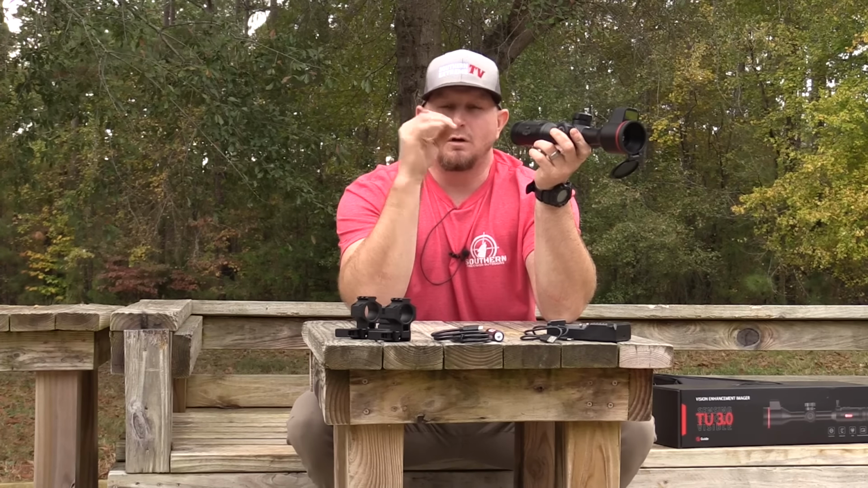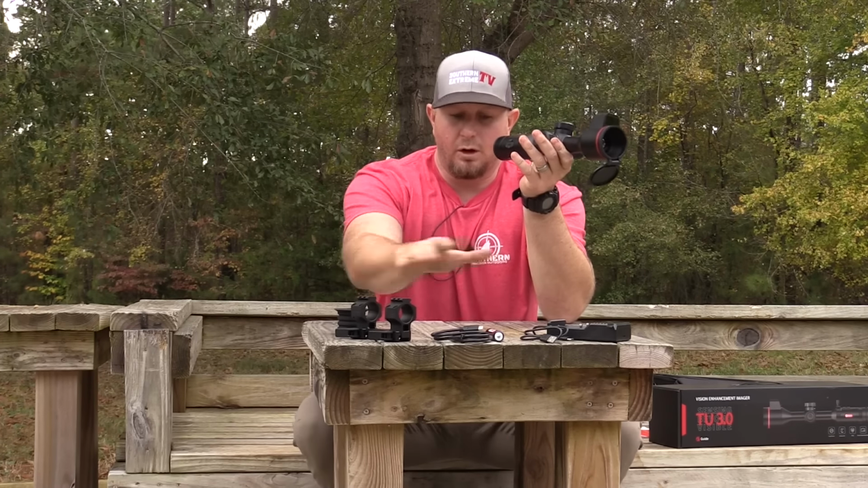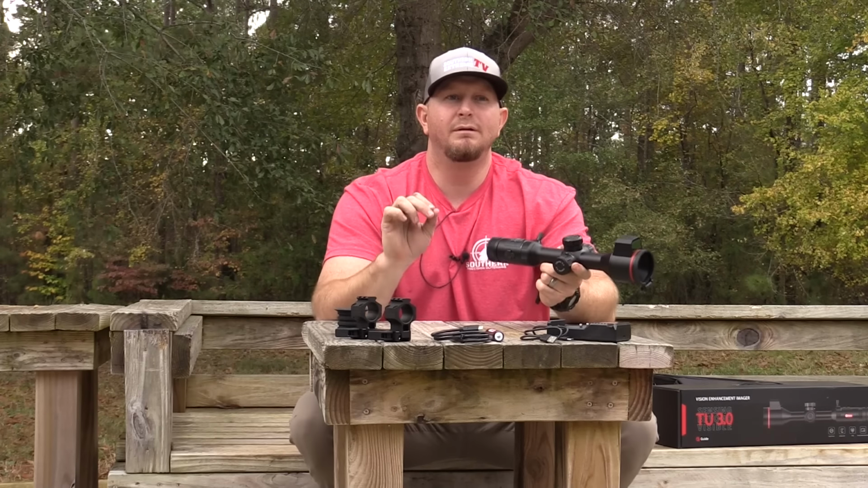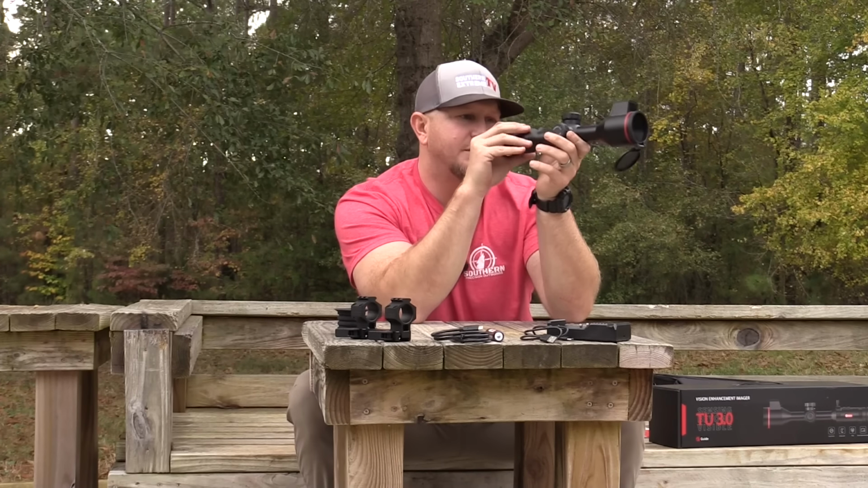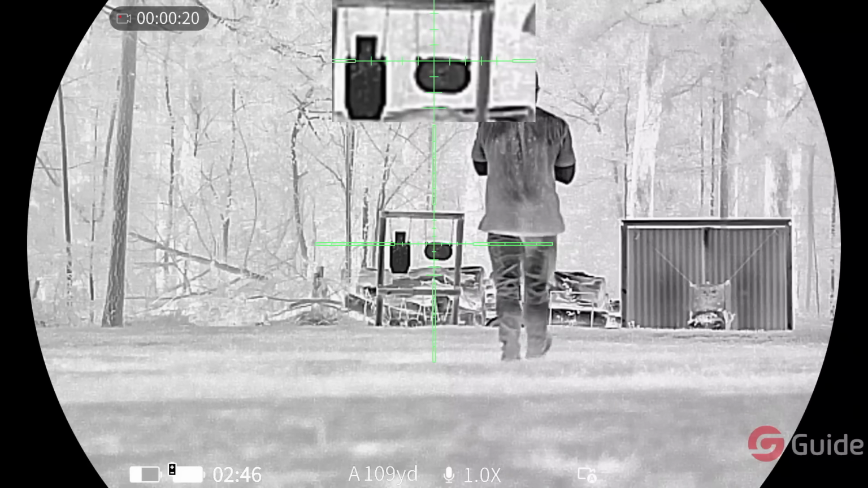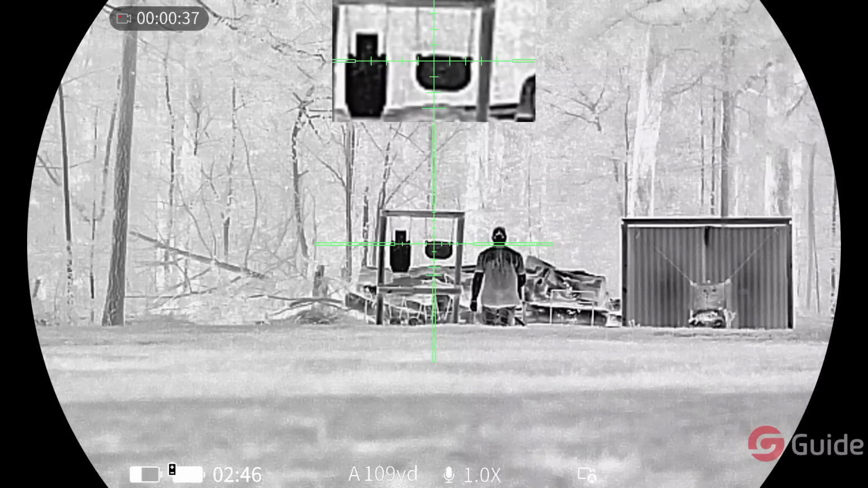Talked about the positives, talked about a little bit of the negatives. We talked about the way it feels. We've talked about some of the specs behind it, what all you get in the box. Let's talk about now the true, I guess, nitty gritty of the thermal. Let's talk about the clarity, the functionality behind it, and where I think this scope compares to some of the other thermals that are out there on the market.